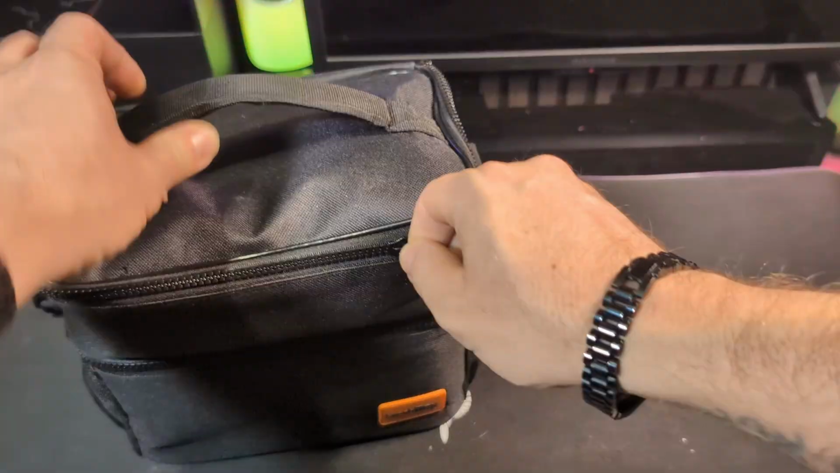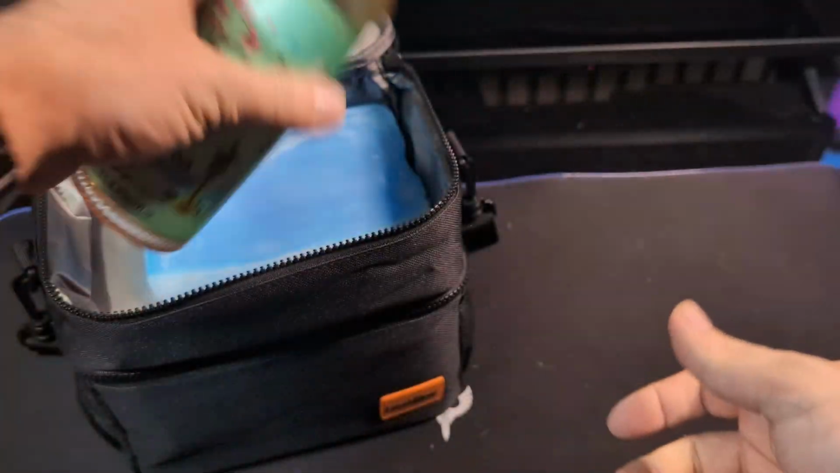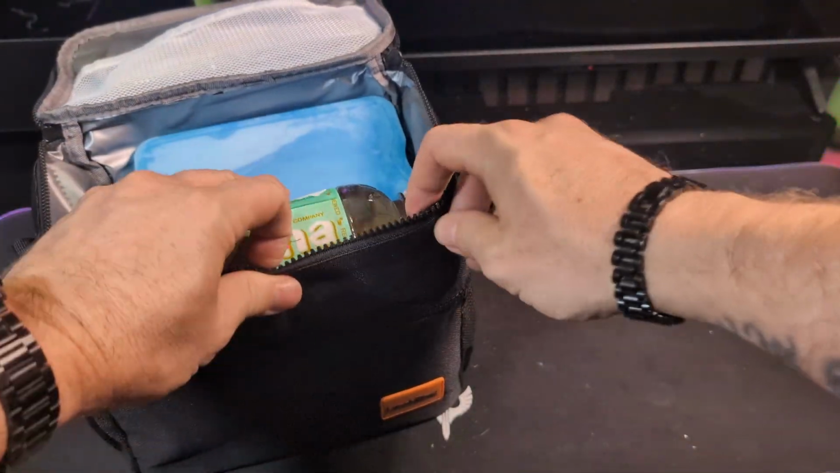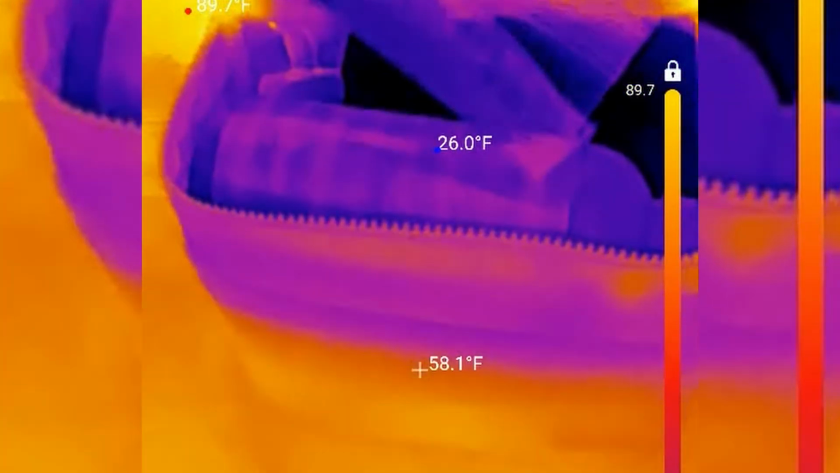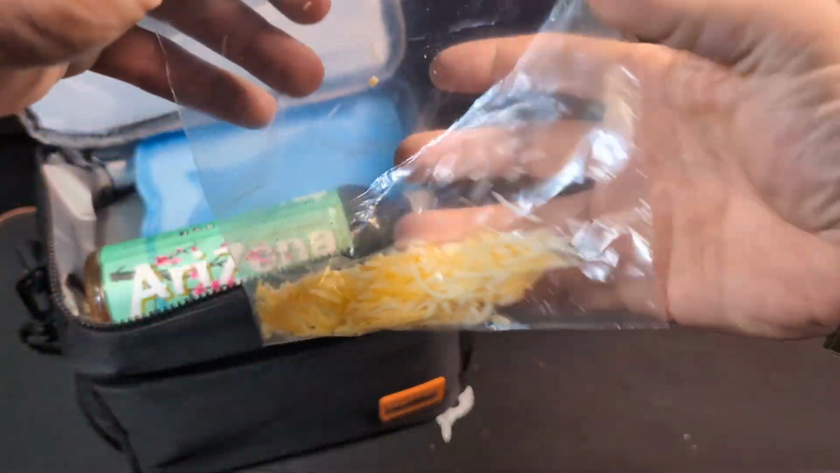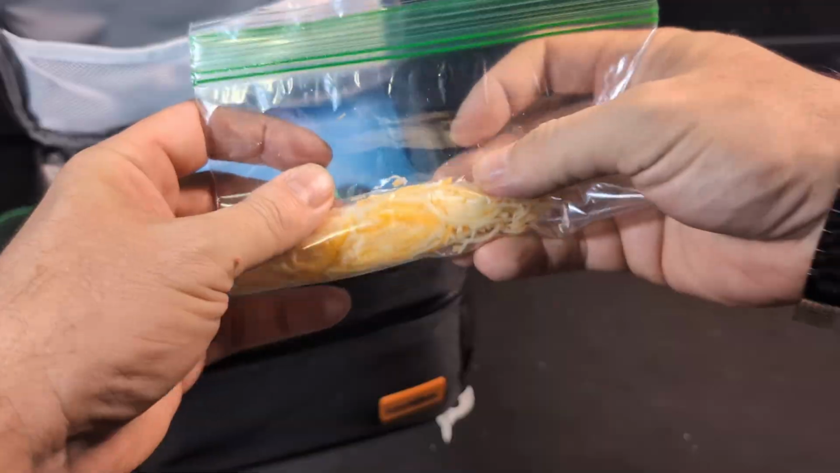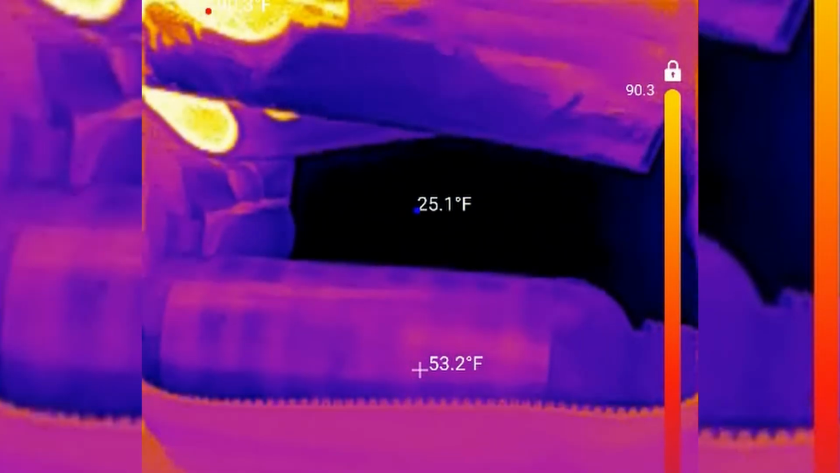So when that noon hour hit and it was time for lunch, I went into the break room and I grabbed my lunchbox out. And the first thing I did was open that pocket on top, that top zipper. And this is going to be a great spot for you to put your snacks in, your drinks in, put an ice pack in there, and that's going to keep this really cold. So I seen right off the bat when I opened this up, this was a cool 26, 27 degrees inside of this compartment. And my tea was chilled, I tell you.